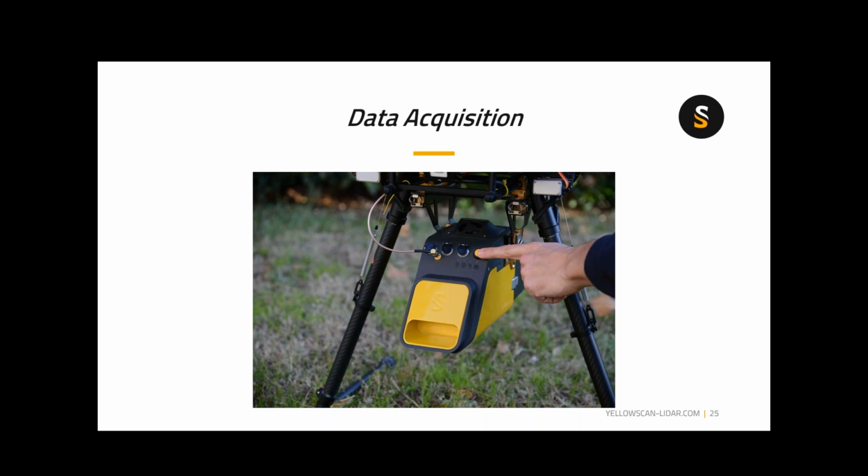It doesn't always have to be that complex, and so our concept of just press the yellow button is our attempt to take the technology into the field and be useful and successful, without having to have the proverbial LiDAR engineer traveling along with the flight crew in order to collect good data.